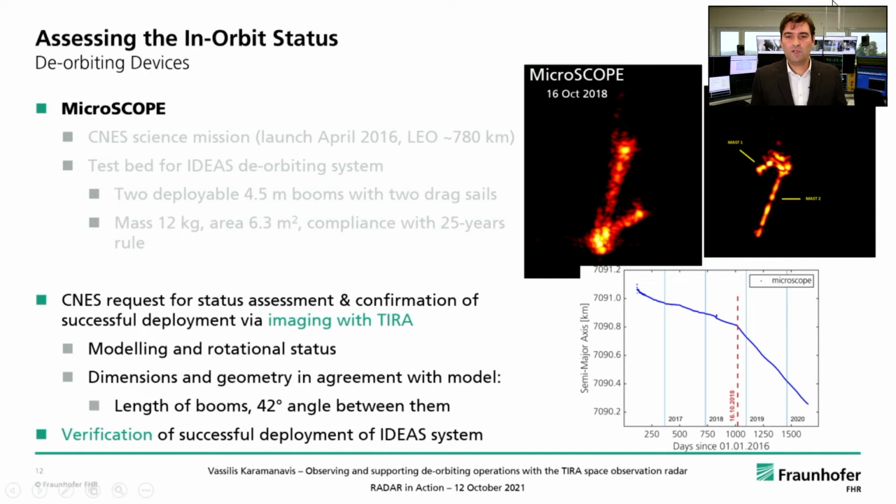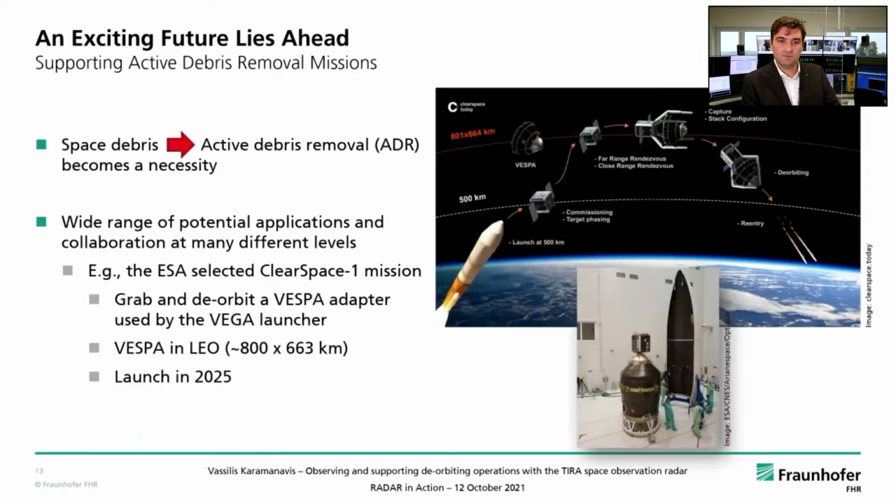In the upper right corner here, you can see two ISAR images obtained on the 16th of October, the same day of deployment of the booms of Microscope. And here now is much more evident the regime before and after deployment of the drag booms. So this is again the semi-major axis versus time, and one can clearly see here the accelerated rate of the shrinkage of the semi-major axis.